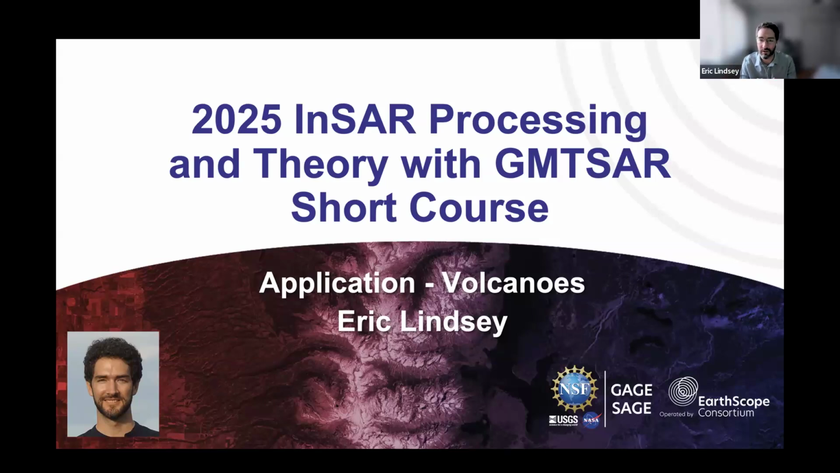And if you think about the line of sight coming from the satellite, it's mostly vertical. So InSAR is really sensitive to vertical motion. And volcanoes, especially if they have recently erupted, tend to be covered in rocks, and so they also have good coherence compared to some other areas that might be covered in vegetation. So it's a really good application.